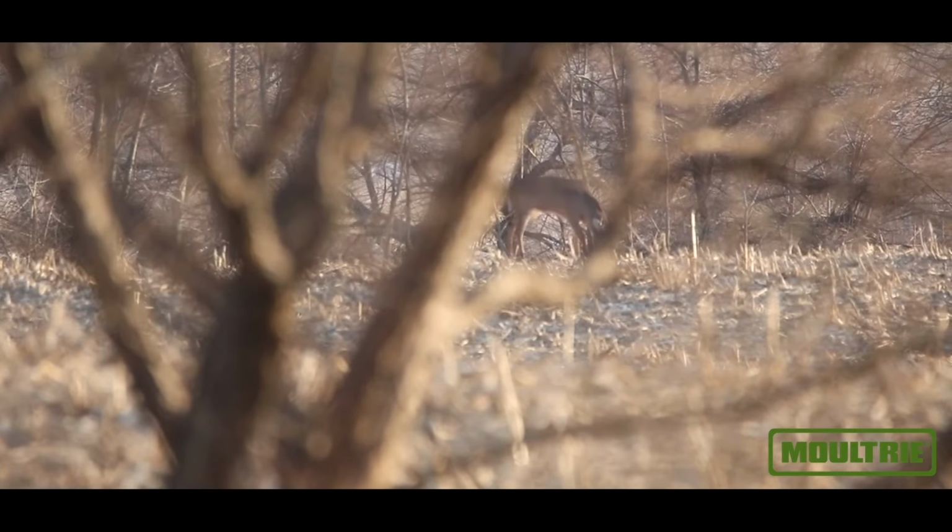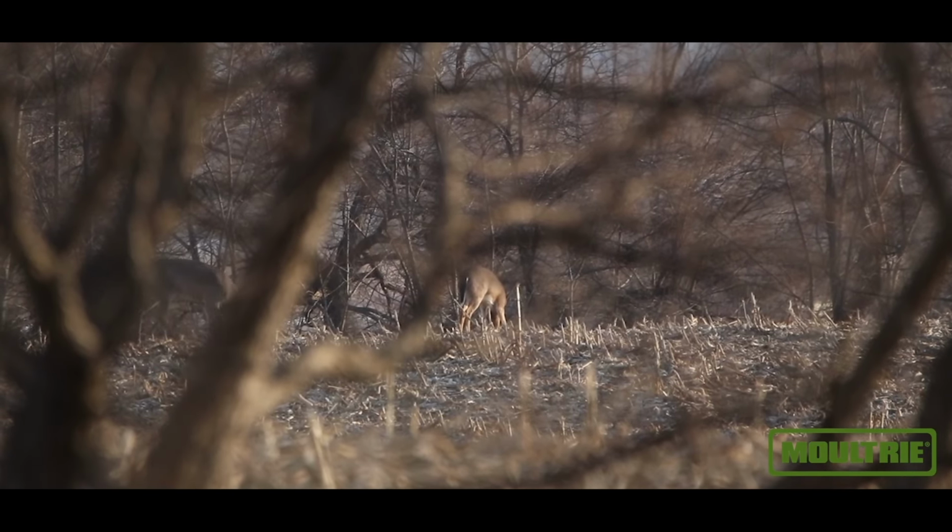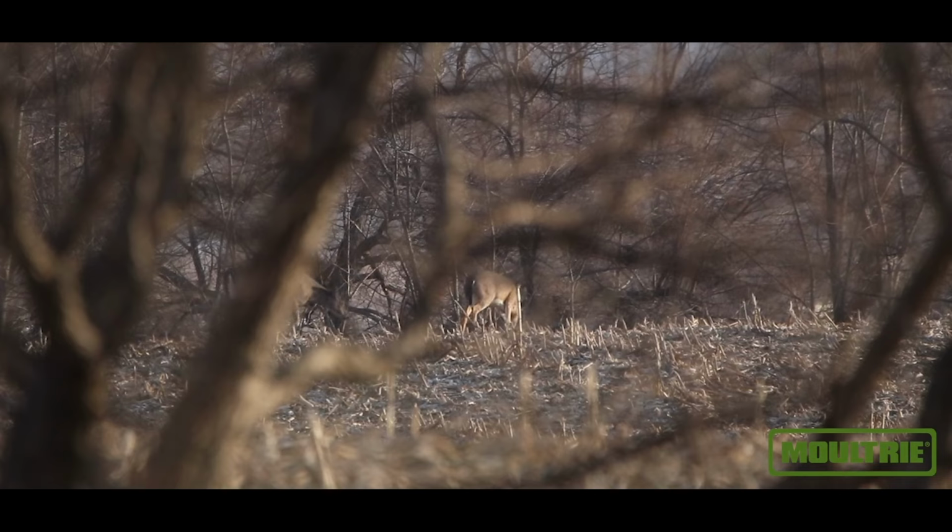We sat down and basically waited, and deer started flowing out, and I look across the field and I see this big deer standing out there. It is Uh-Oh.